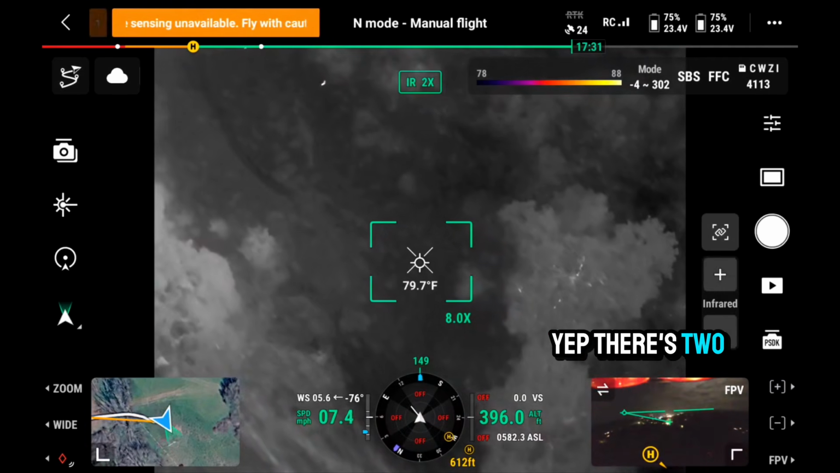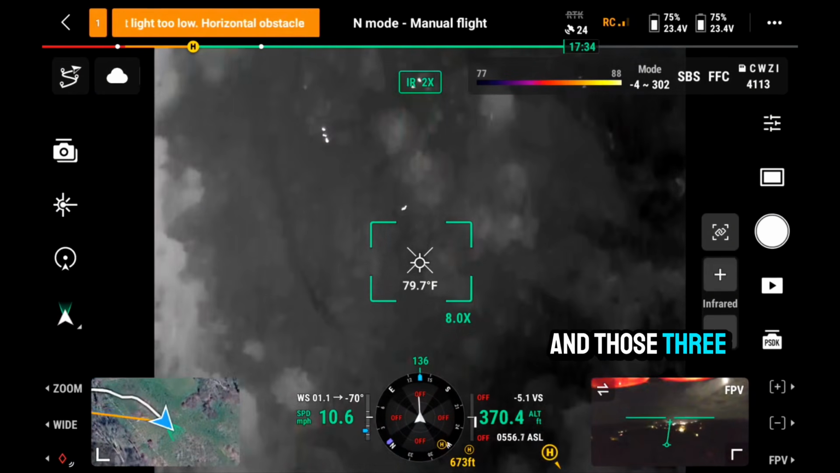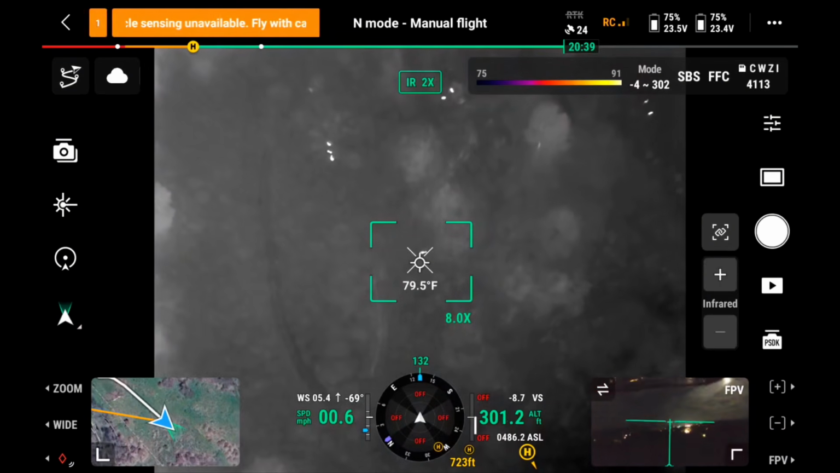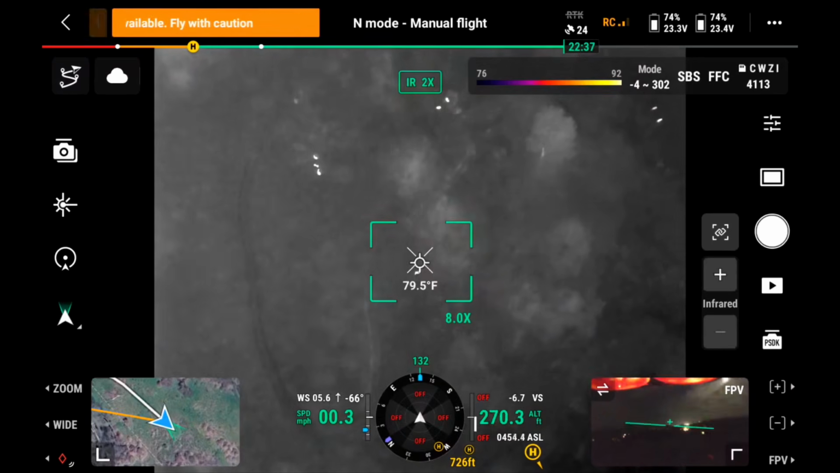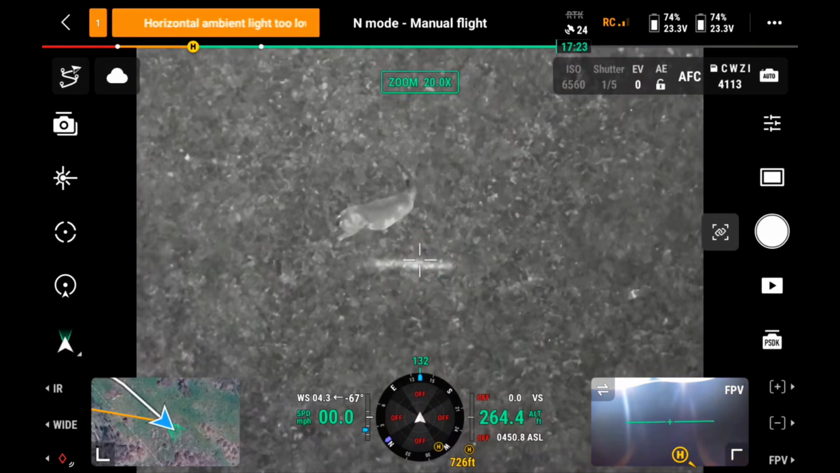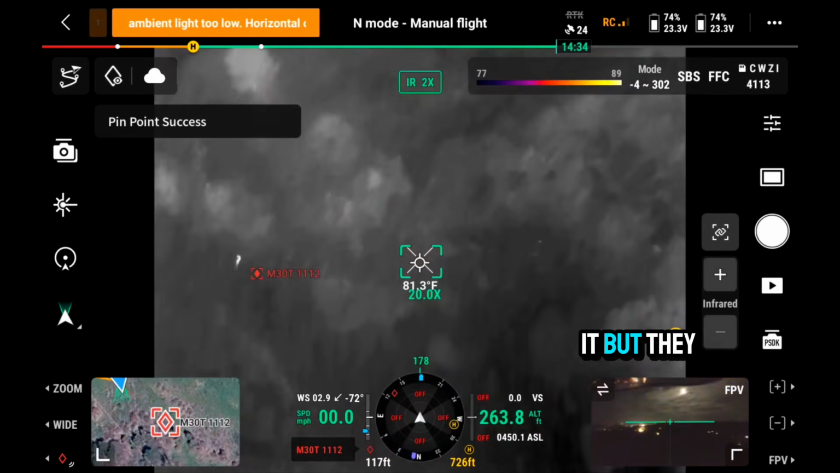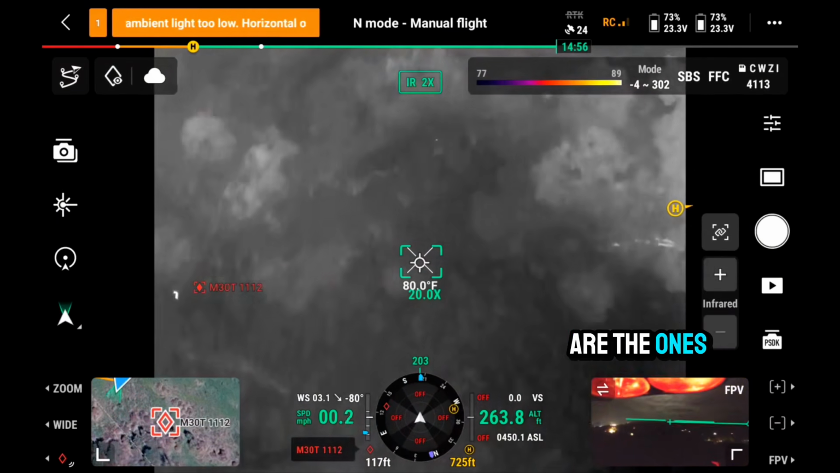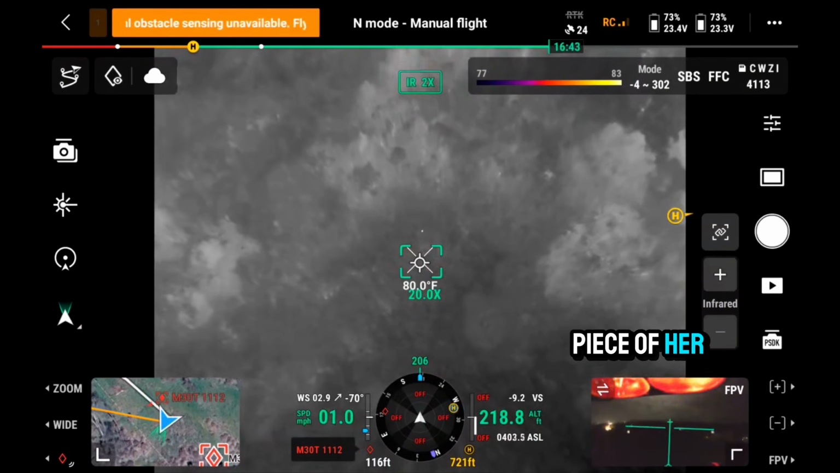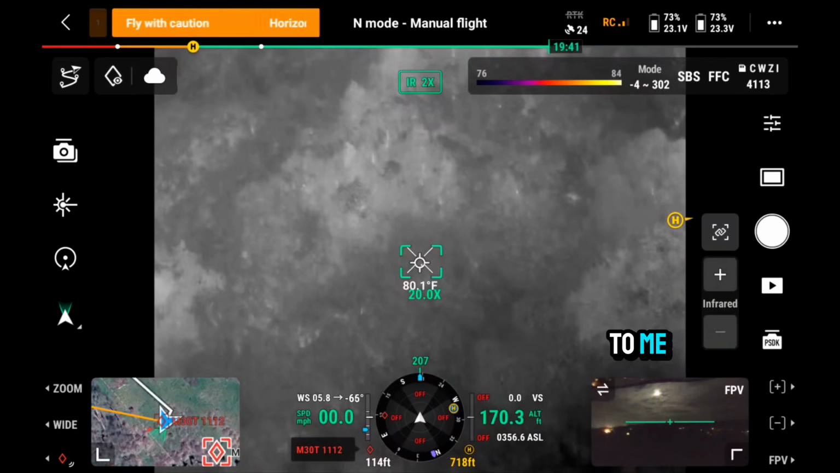Yep, there's 2 signatures right there that I want to see, and I bet those are deer. That's deer. Those 3, they're out there eating that kudzu. Exactly what they're doing. Isn't that crazy? Does she hear that? She can hear it, but they usually don't freak. Now, see, these are the ones I'm talking about. I bet that's a rabbit, but we could be seeing the piece of her. But that's what I'm looking for, is something about that. But that looks like a rabbit to me.